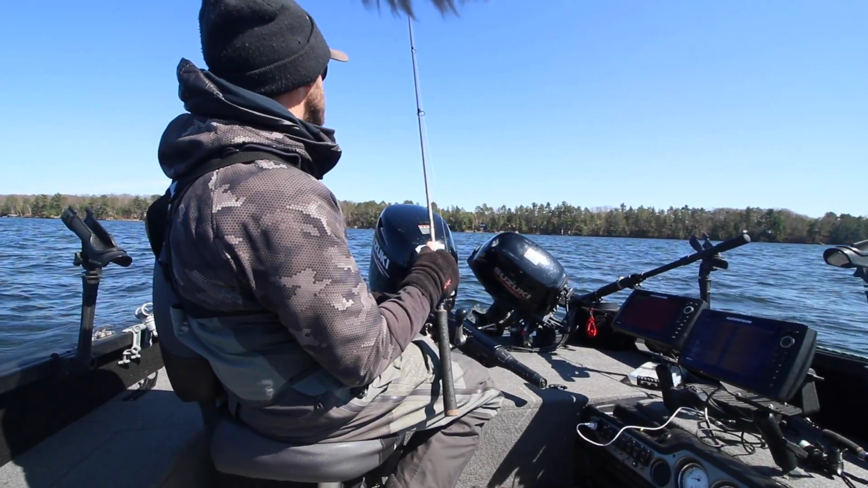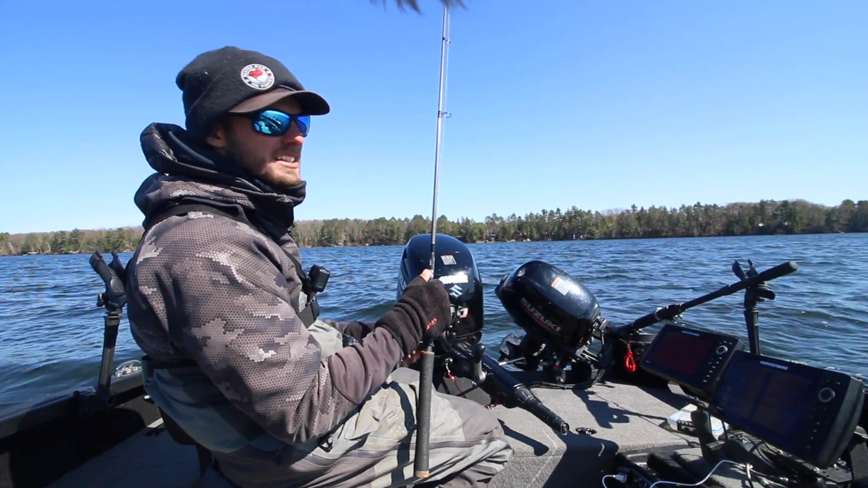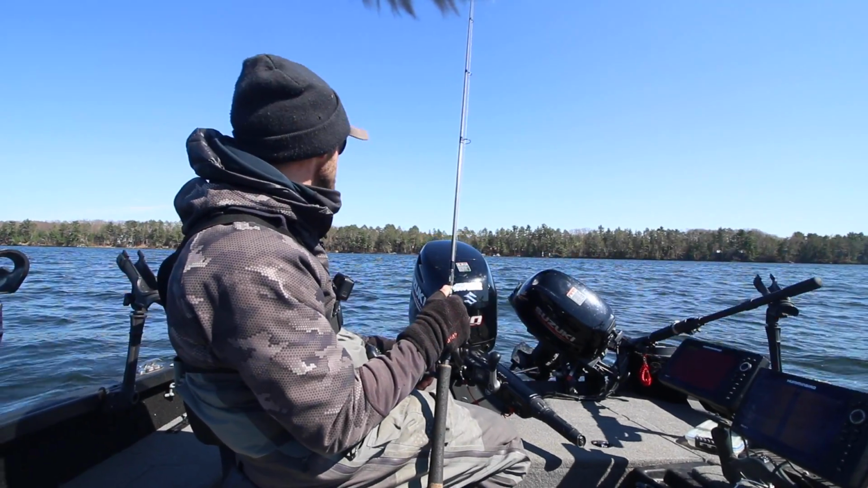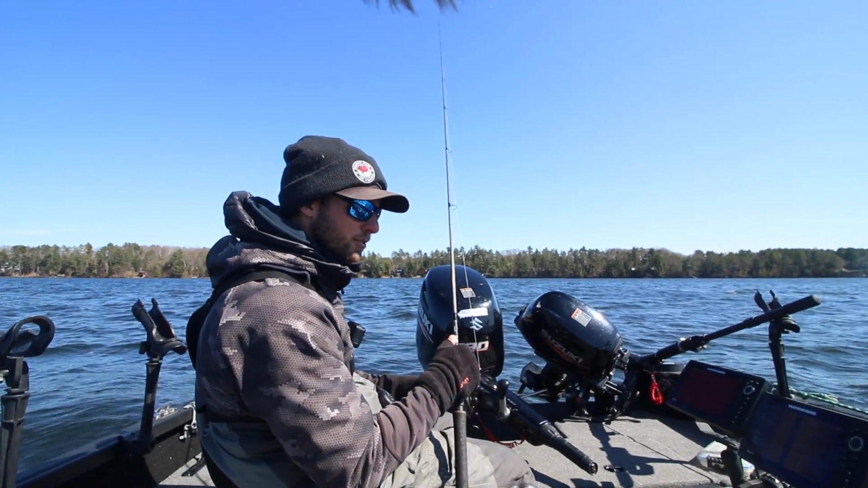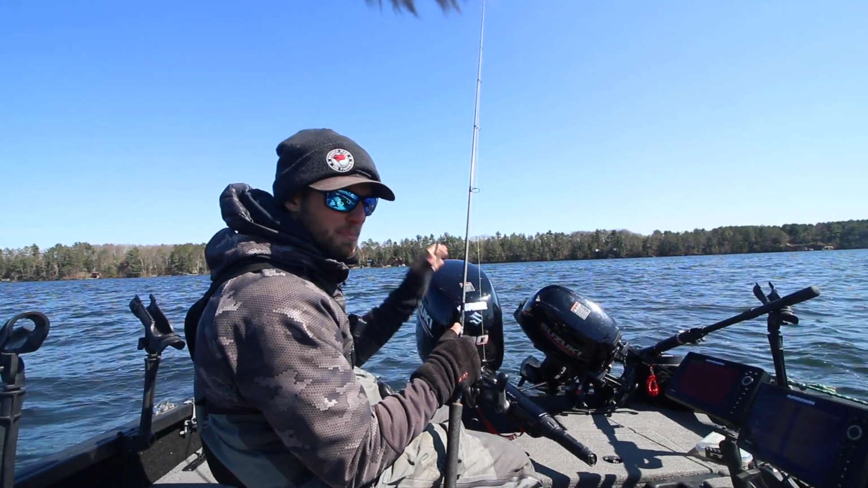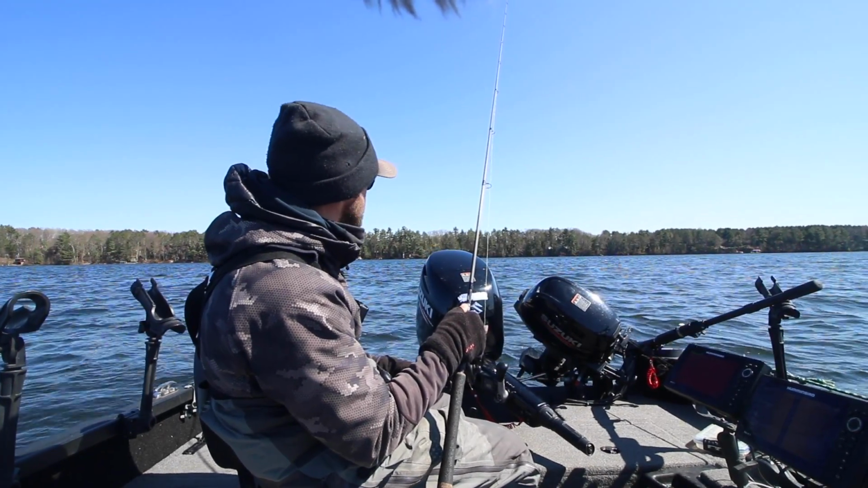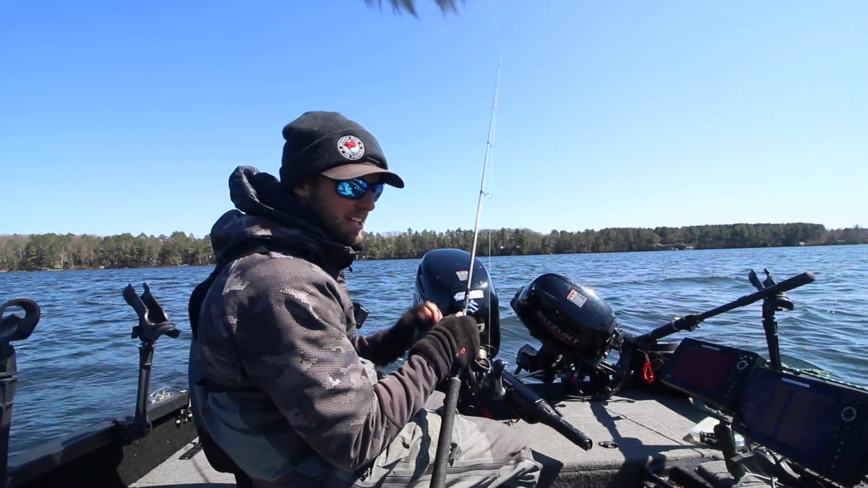And especially today, since we're fishing through a lot of fish because these fish are so negative, we want that bait to stay in the zone as long as we can. So we're just doing real short hops, taking our time, working it very slowly through that zone, right? We want that bait to be in fish for as long as we possibly can on each cast. And that's super important.